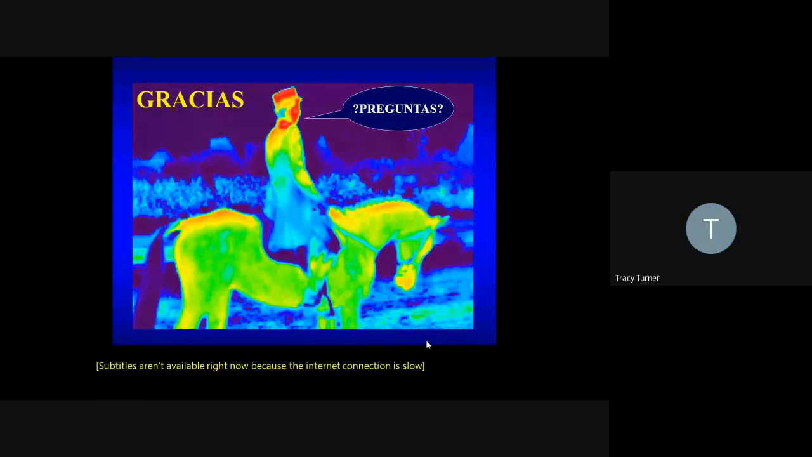Yes, and it can happen. Sunlight will do it immediately. You can take a horse out, and if the sunlight is coming on one spot, that will be the hot spot. Yeah. Okay. And it happens really fast. Yes. Yeah. Thank you very much.